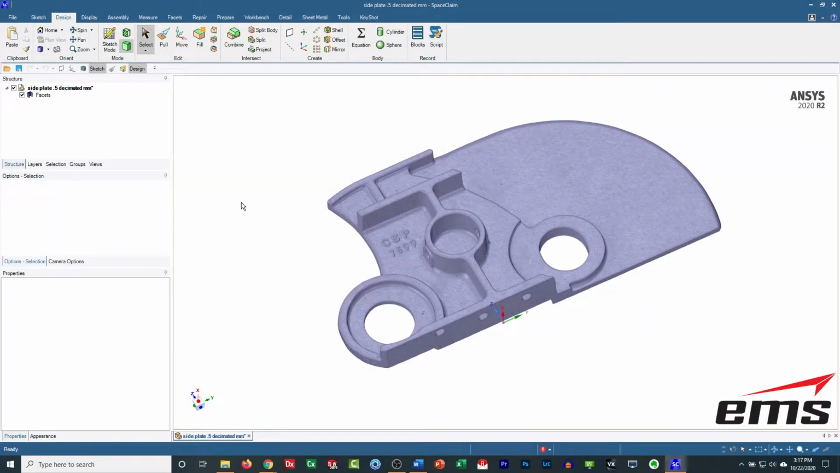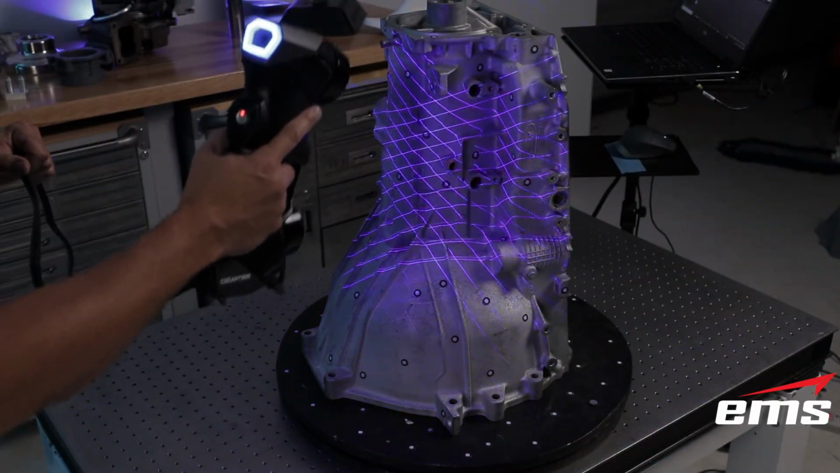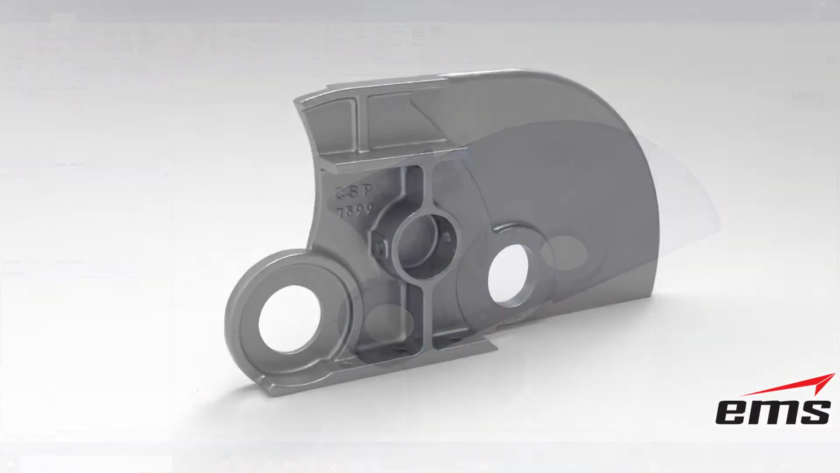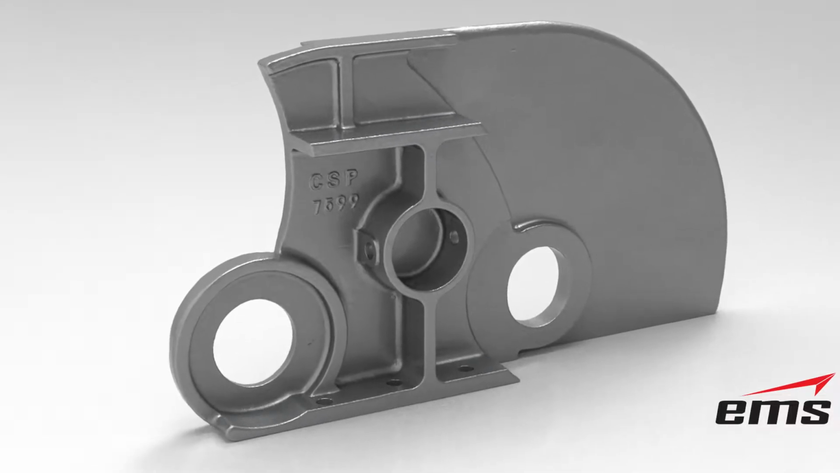In this video, we are going to use SpaceClaim to do some CAD modeling on this part here. This part was 3D scanned using a Creaform HandySCAN 3D scanner. We did all the processing in the Creaform VXelements to give us the file as you see here, but you can see it's a scan file.